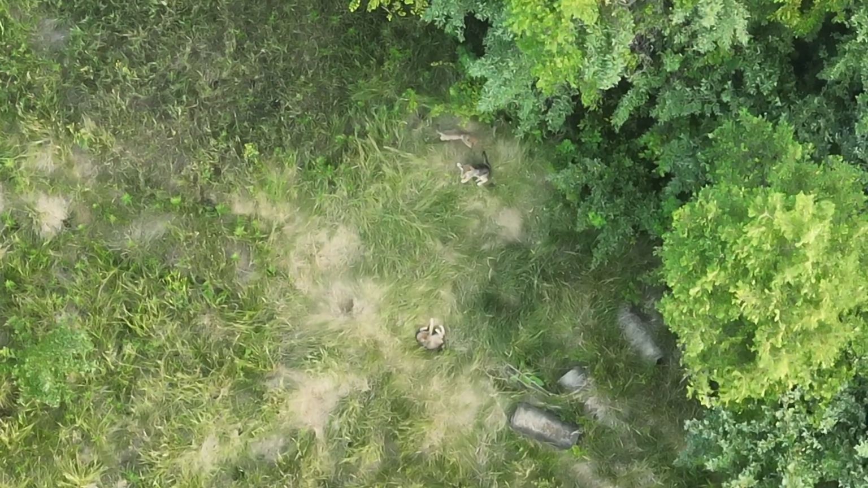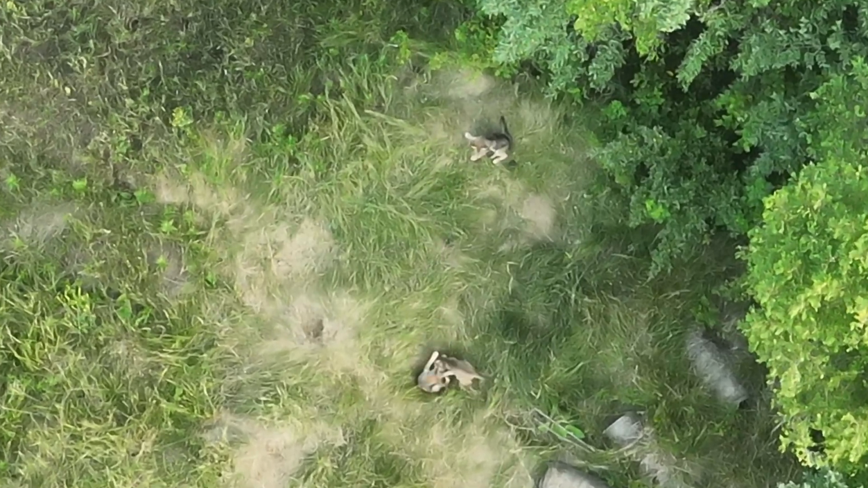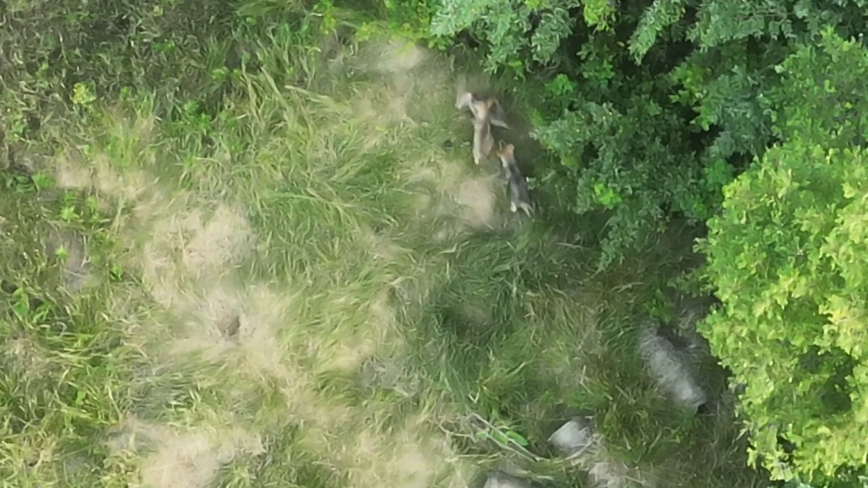Not a lot of sheep and goats in this particular area. If there were, I would maybe look at those as a potential protein source. But these puppies look very healthy.